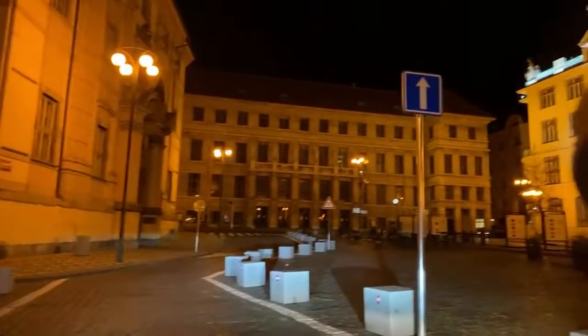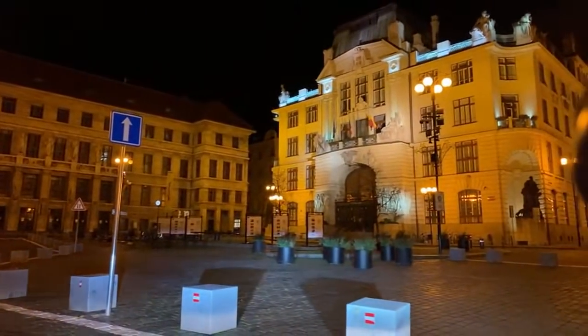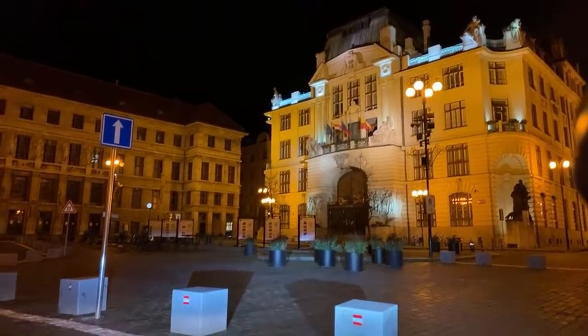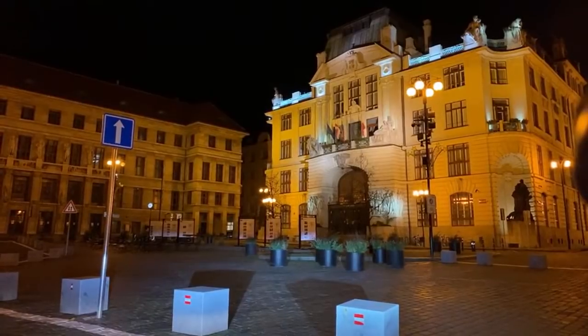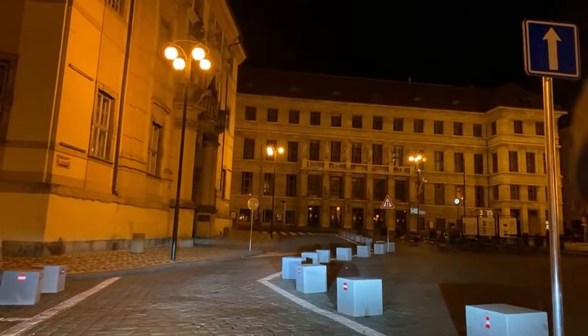I want to show you this building. I'll back up a bit. Now I'm completely blocking the intersection. But this is the mayor's house. This is the, my English is so bad nowadays. I have no idea why. This is the city town hall. That's the word I was looking for, because in Czech we call it magistrát. So the balcony you see on the right is the mayor's balcony, and right in front of you, if I turn a bit, is the Prague City Municipal Library.